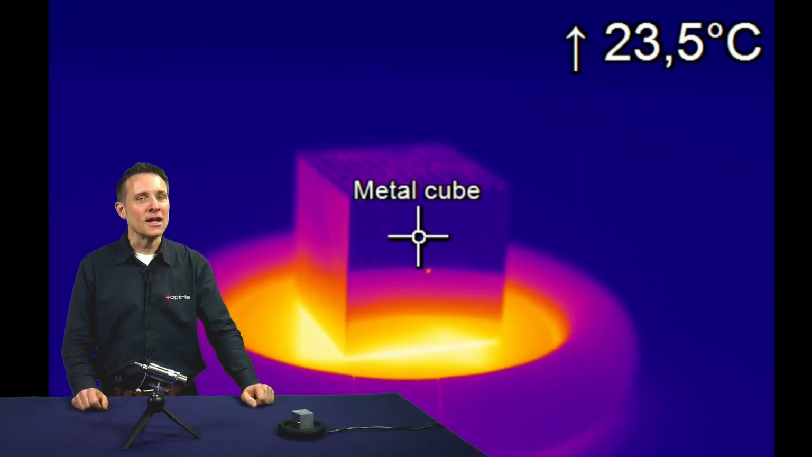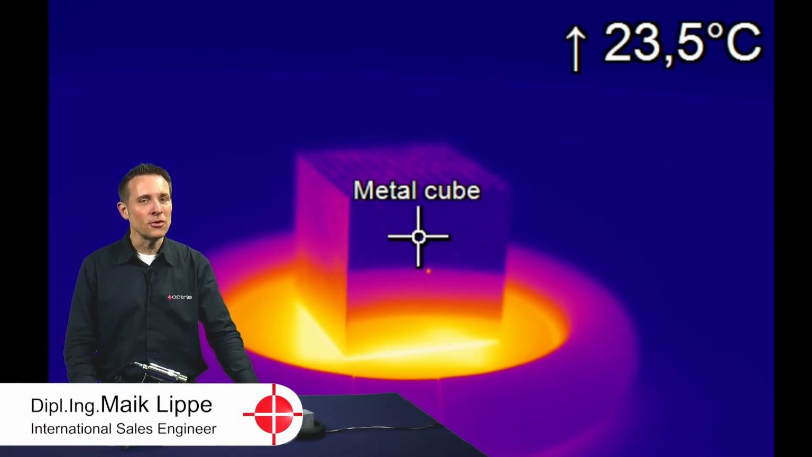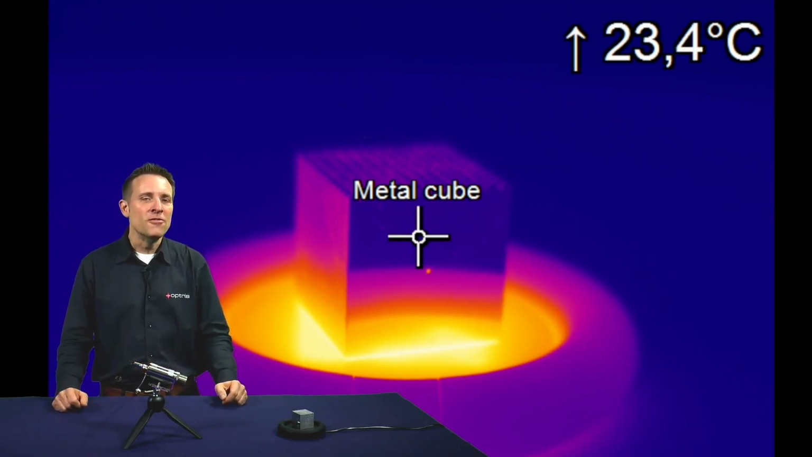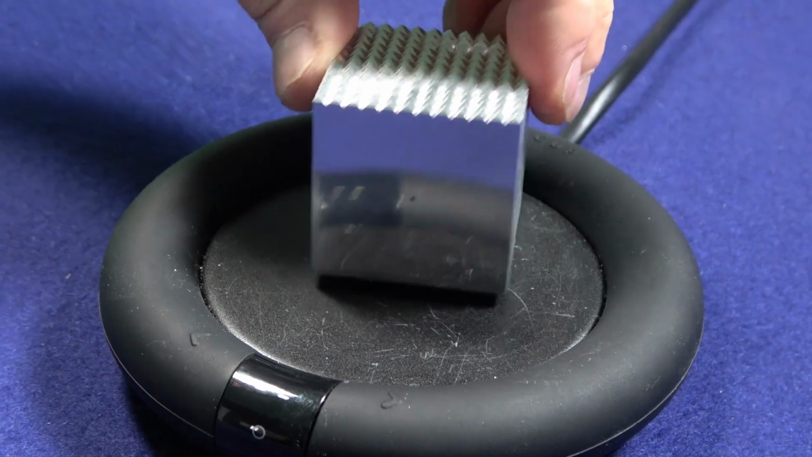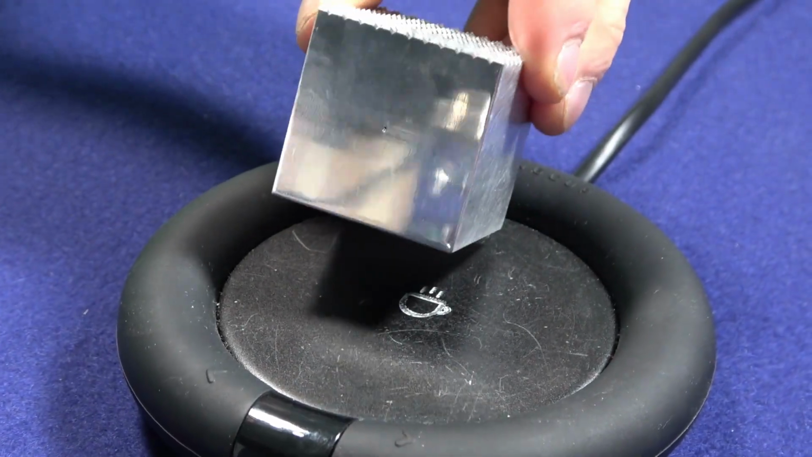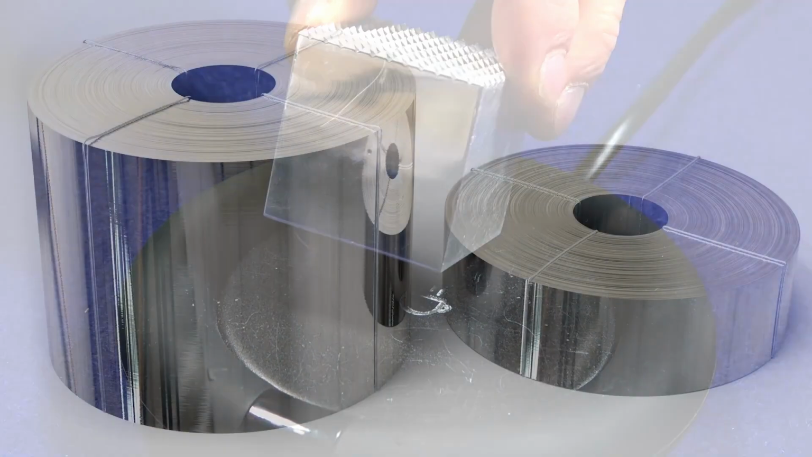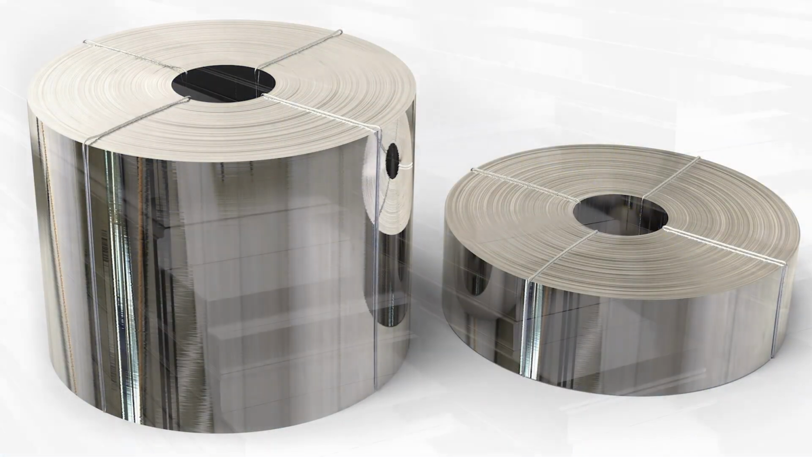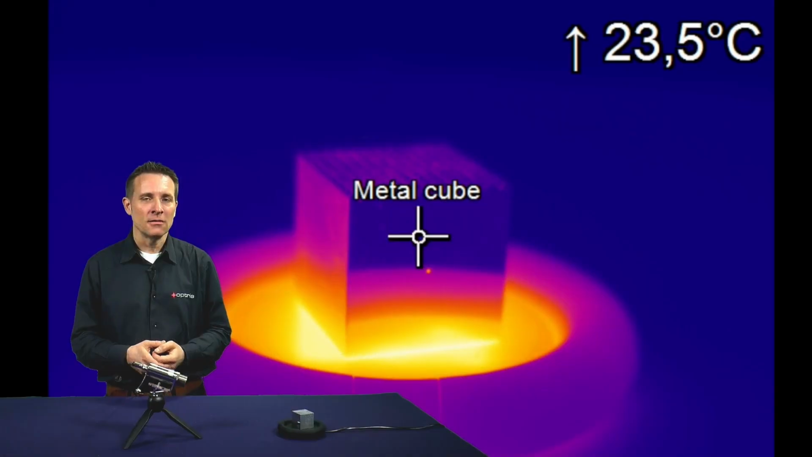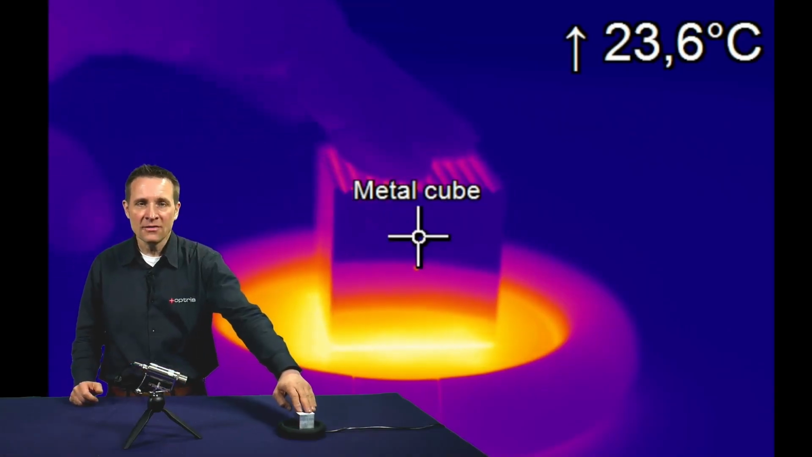Did you know that you can also do a perfect temperature measuring on shiny blank metal surfaces with the Optris cameras and pyrometers? Shiny surfaces, for example aluminium, steel or other metal surfaces, often have a very low emissivity because of the high reflection. A correct temperature measuring is nearly not possible because you are receiving only the radiation of objects which are located in the ambient and which are reflecting on your material. This gives you a wrong temperature measuring.